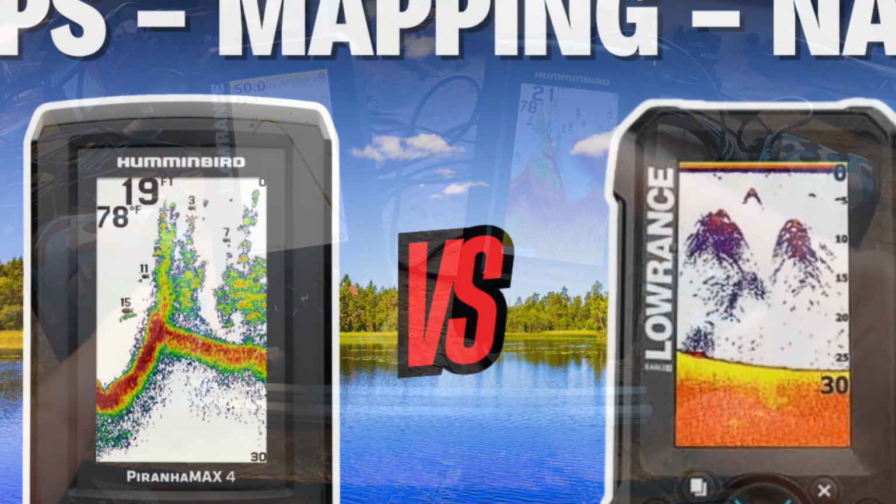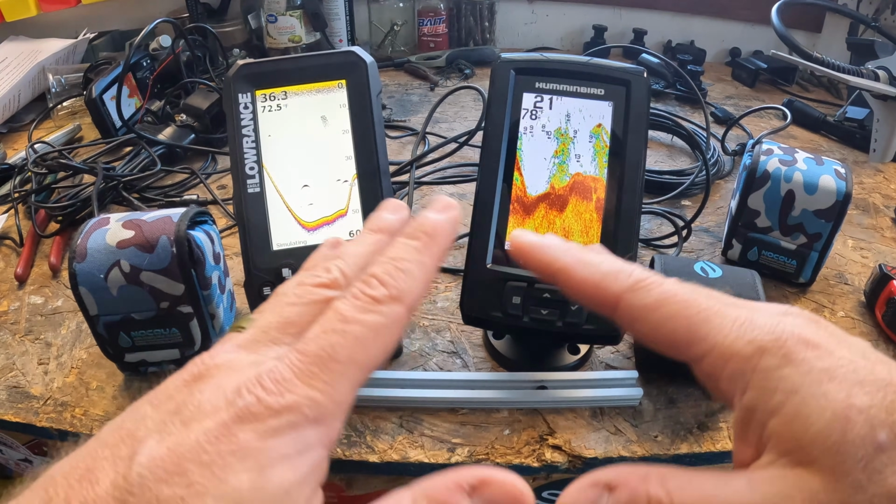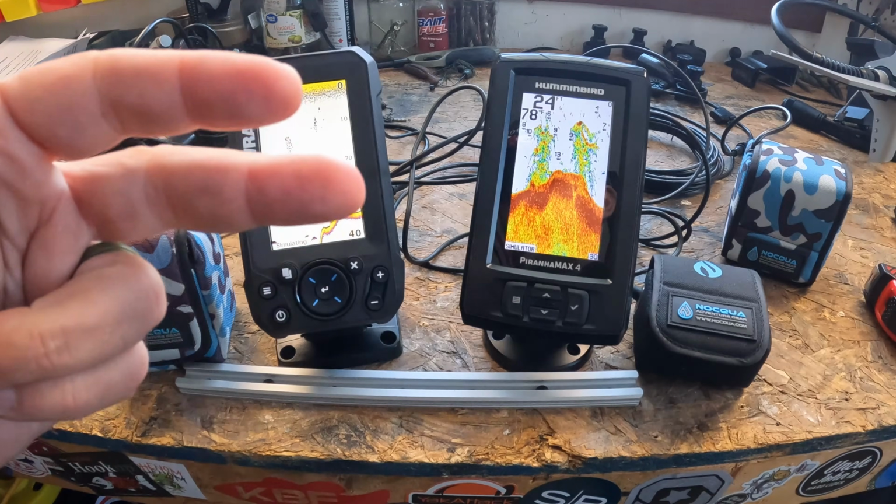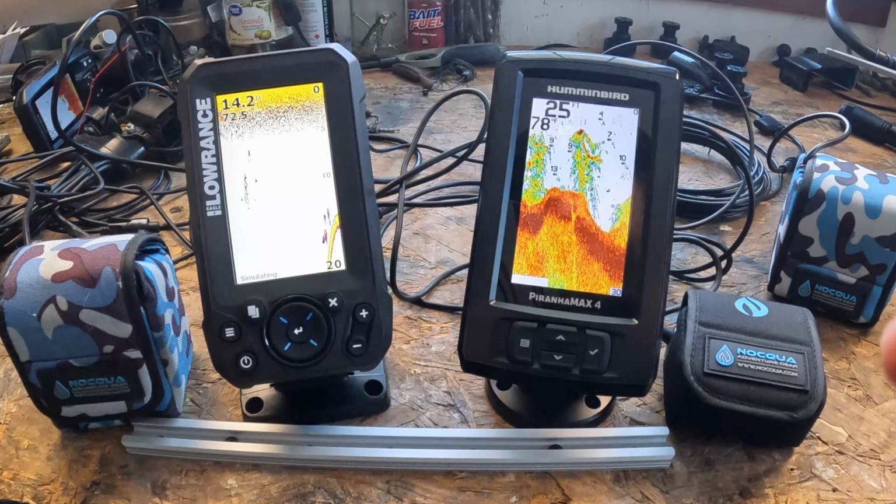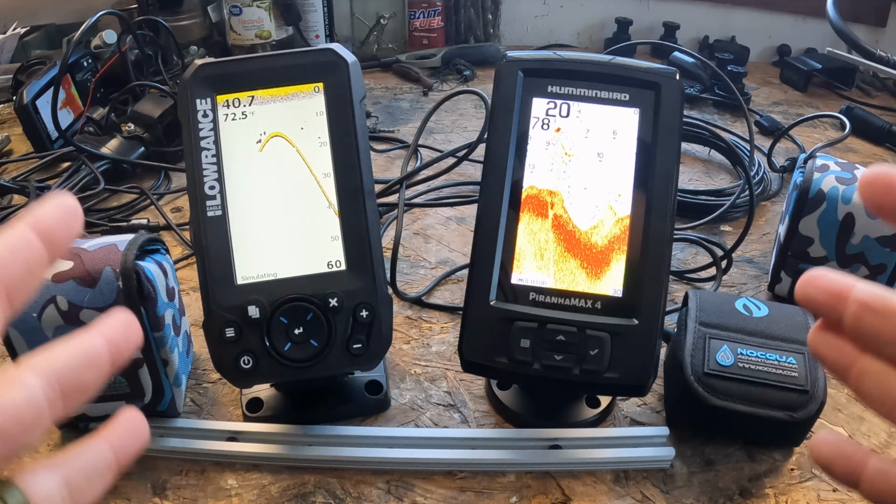Now let's talk about GPS, the good stuff, the mapping, and navigation. And unfortunately, this section is going to be really short because neither unit has GPS. And because it doesn't have GPS, you're not going to be able to have your speed. You're not going to be able to track waypoints, and also neither of these units have the ability to upload maps because there's no wireless connection and no SD card slot at all. So these are pure sonar units.